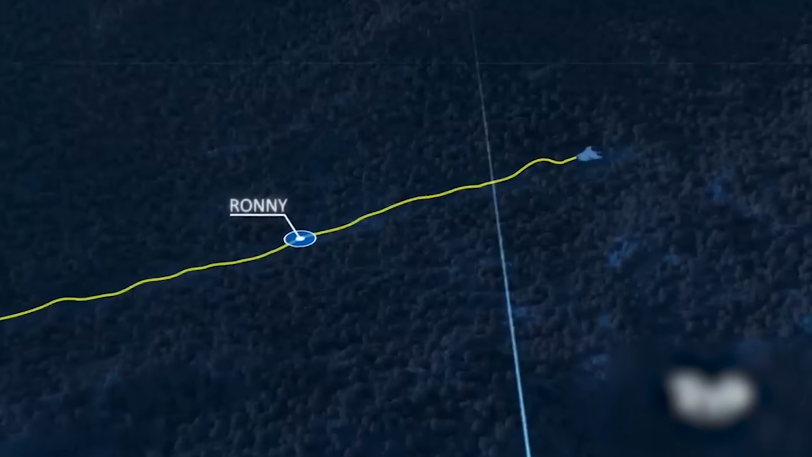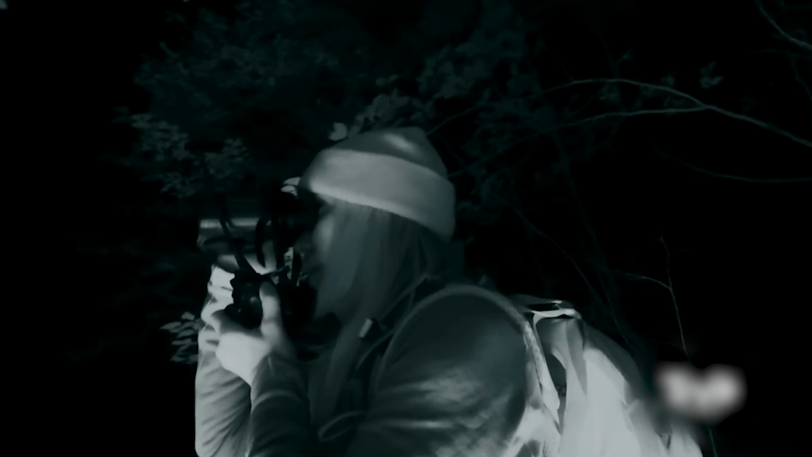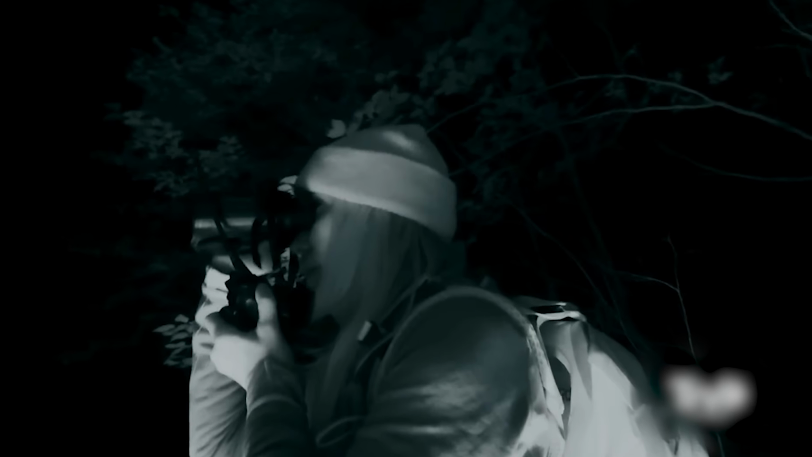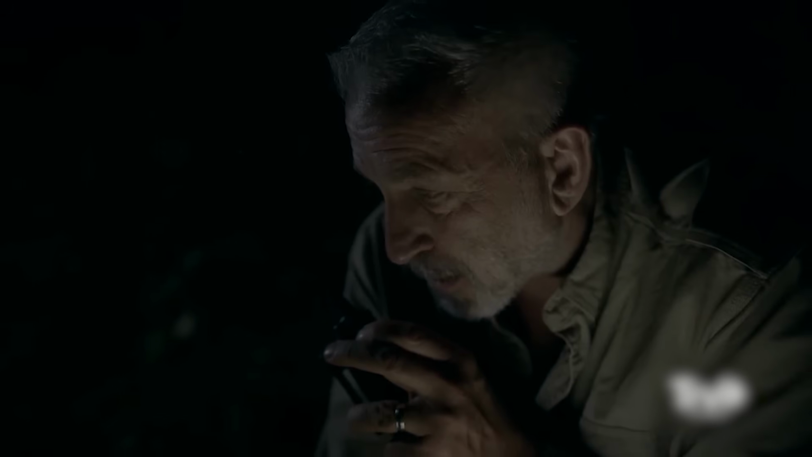She starts thinking that maybe her friend Ronnie is playing a prank on her, but another team member, Russell, reminds her that Ronnie is too far away to be nearby. "Ronnie, is that you?" Mireya calls out, but Ronnie replies from the other side of the lake, saying he's still there. Russell tells Mireya to be careful and suggests she should start heading back since they don't know what could be out there.